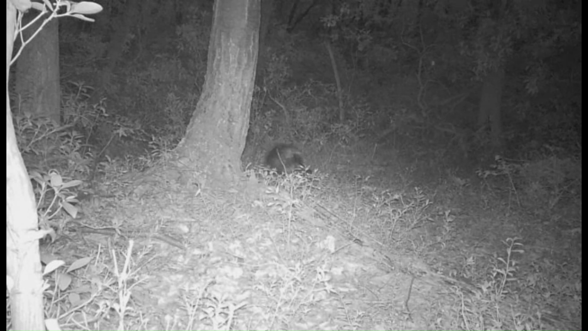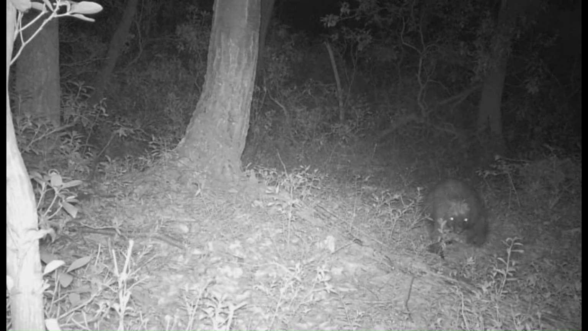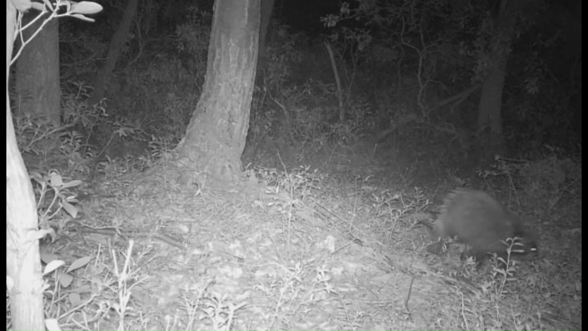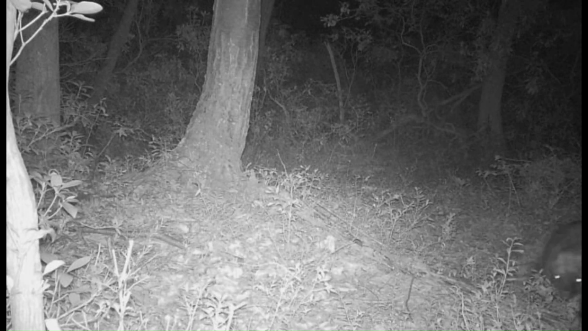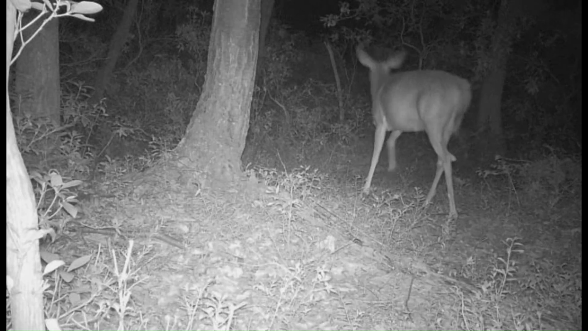Then the porcupine back in here at night, going back the other way. I don't know if it turned around and come back or was a different one, different night. I don't really like seeing them on my ground because I have a couple of German shepherds I take up with me, and I don't want to see them run into one of them.